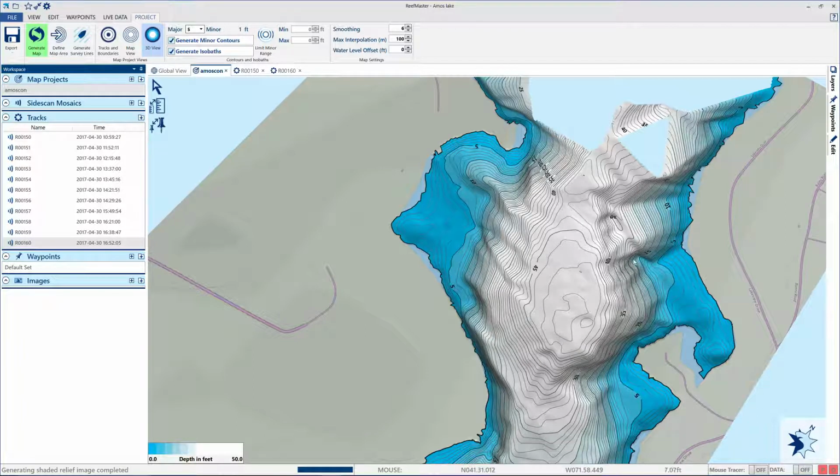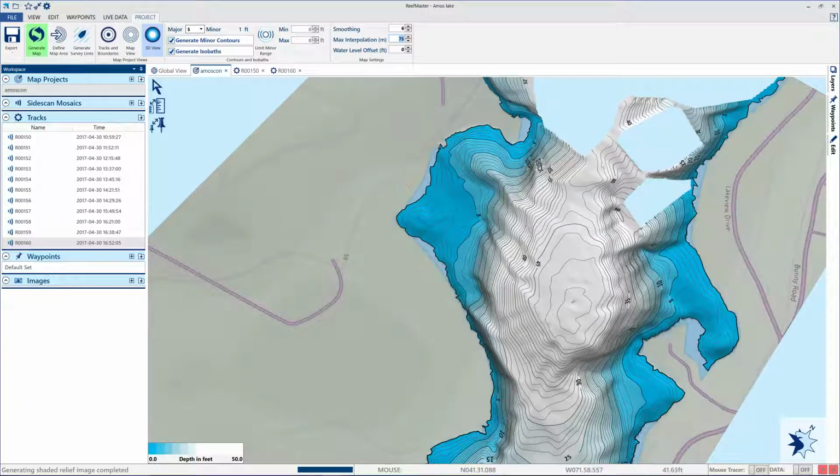I have a feeling that this 15-foot mark goes straight through here and it's not a gentle slope. As you notice, around this area it's mostly drop-offs. So more data does help out. Back to 75. Yeah, I think that's pretty much a drop-off right there. But the software does a pretty good job.